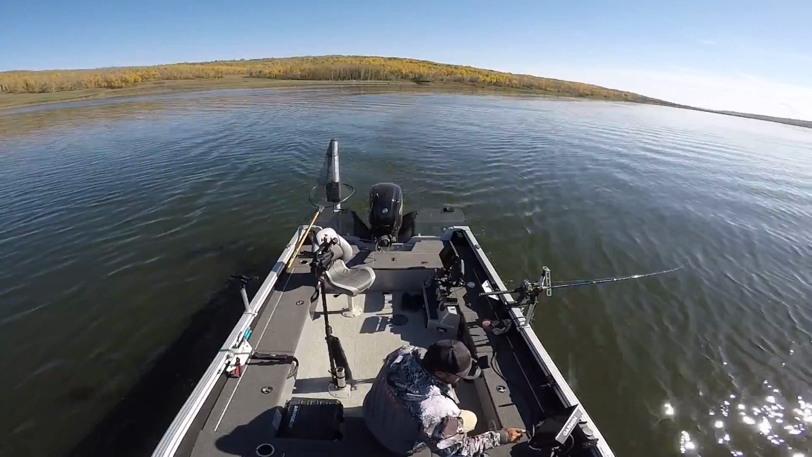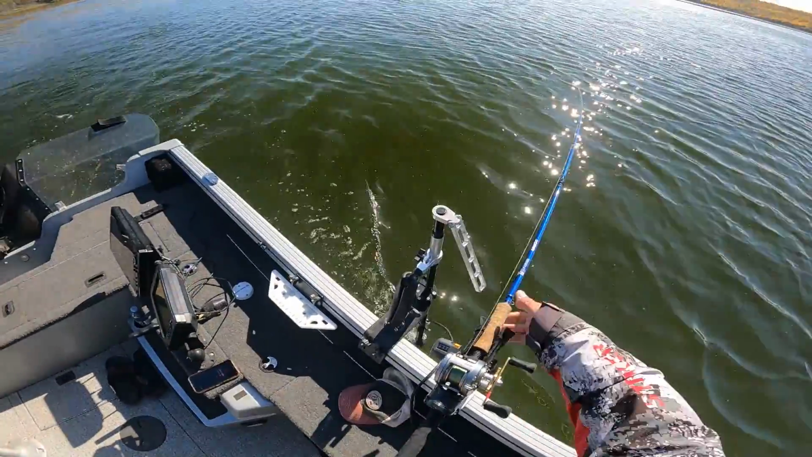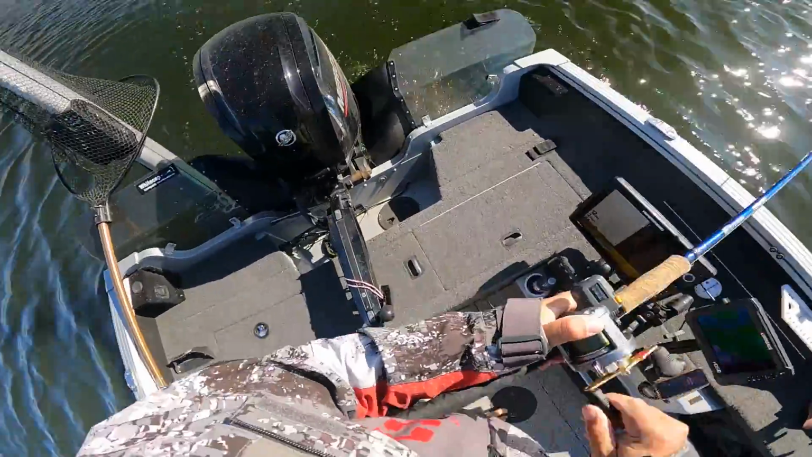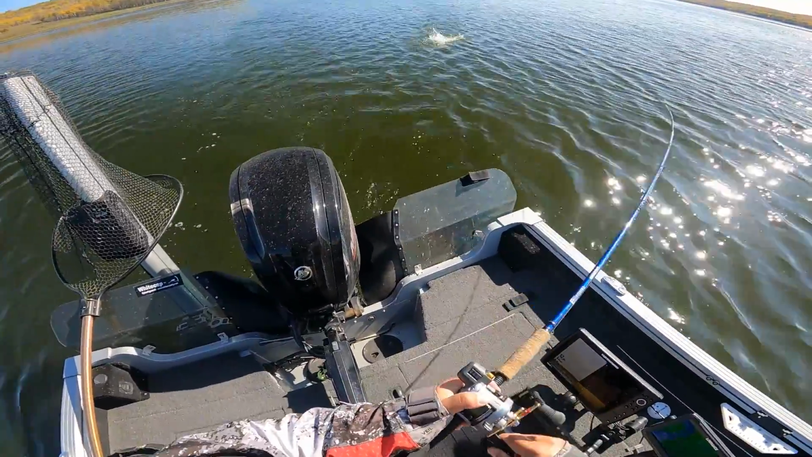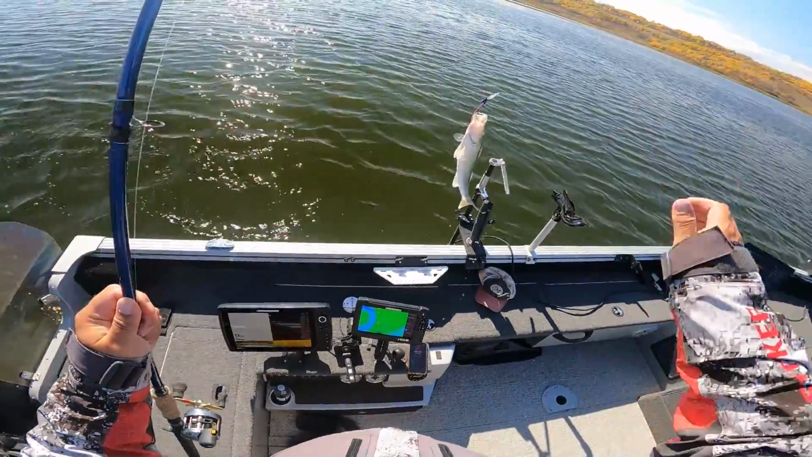Let's see here. Options. Oh geez, I haven't got set up yet and I just got a fish. I'm just gonna set all my settings up on the Livescope. And yeah, looked over and I got a fish. I only had out like 40 feet of line too, so that's good, but that did not take long at all. Boom. Fish in the boat, just like that.